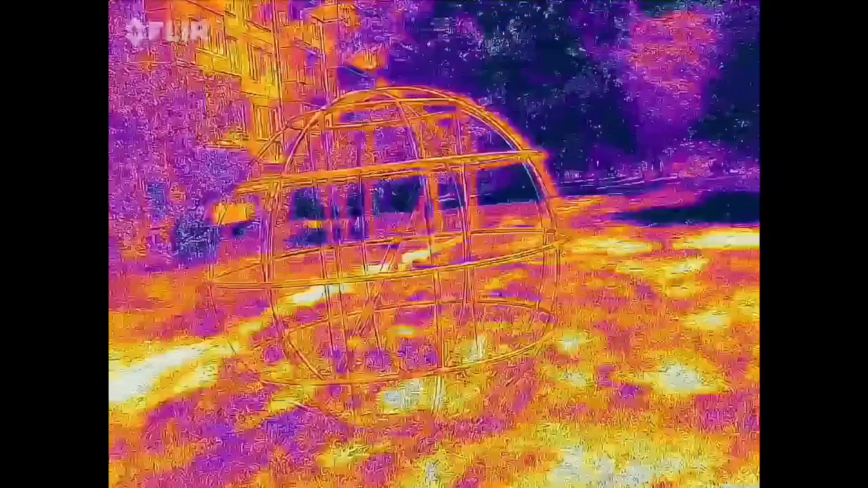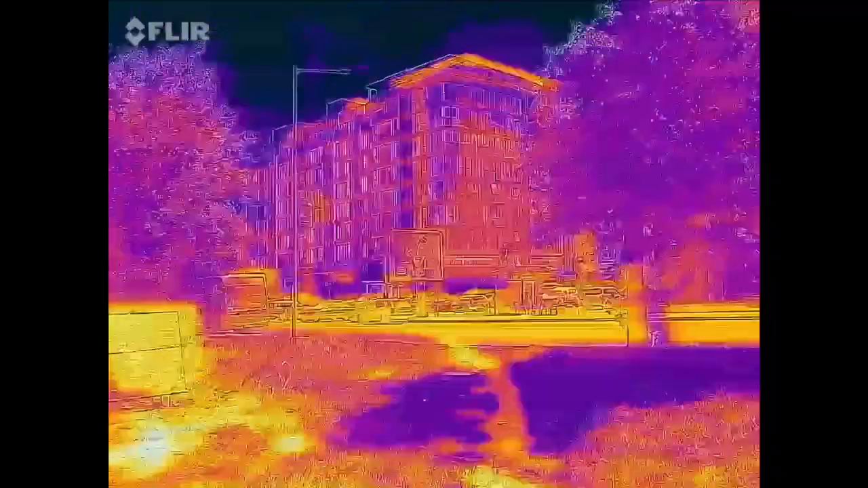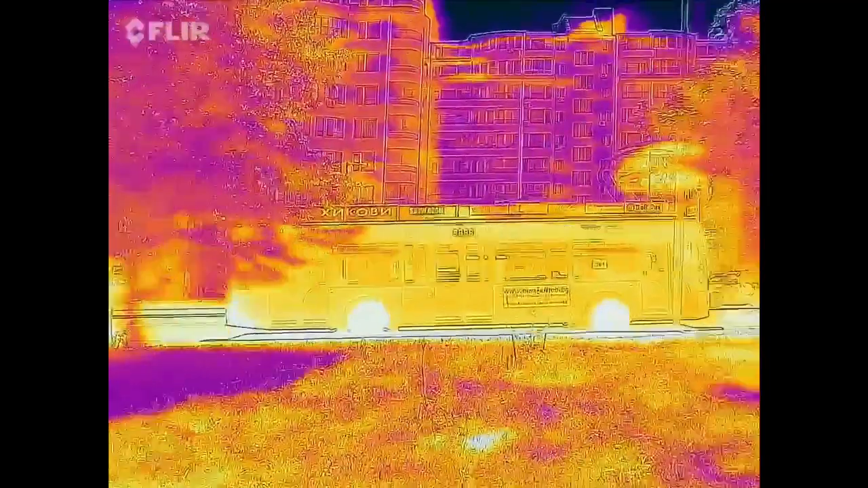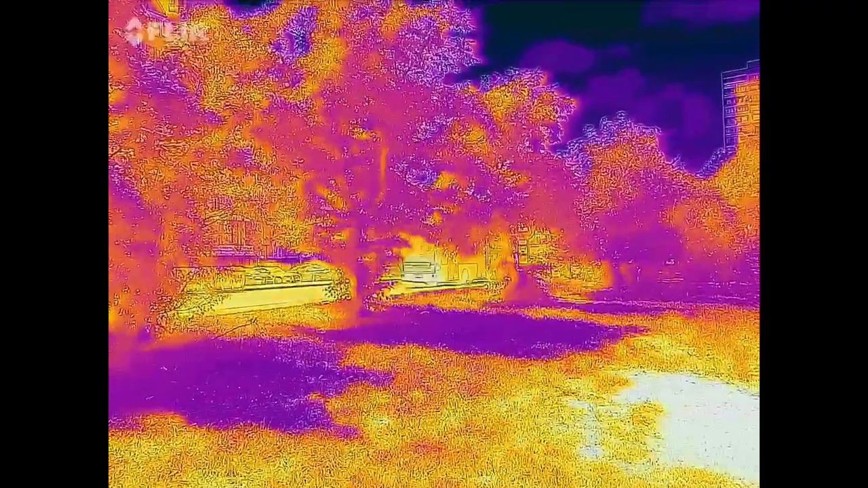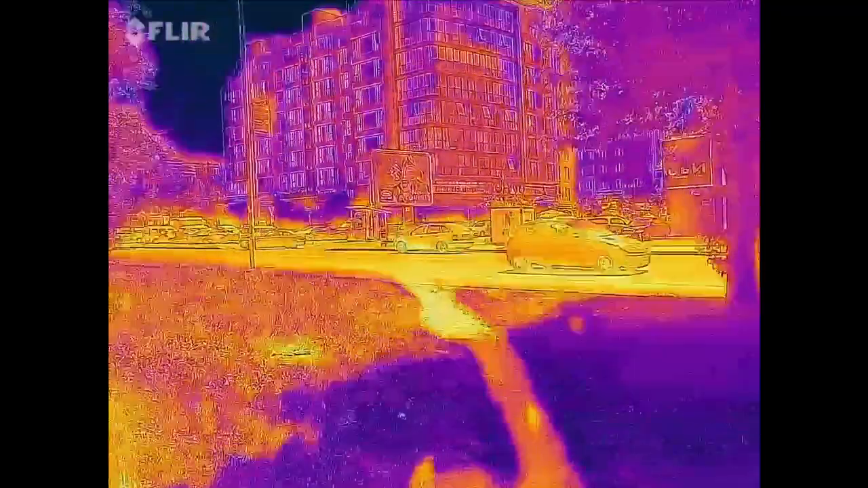I should probably just stop. Let me show you a bus passing by on the street. Look at this. You can see the tires, they are warmer because they are rotating at a fast speed. And also on the back of the bus you can see the white area. This is the air conditioning installation, or maybe it's, when I think of it, it's probably just the motor. Well, anyway,